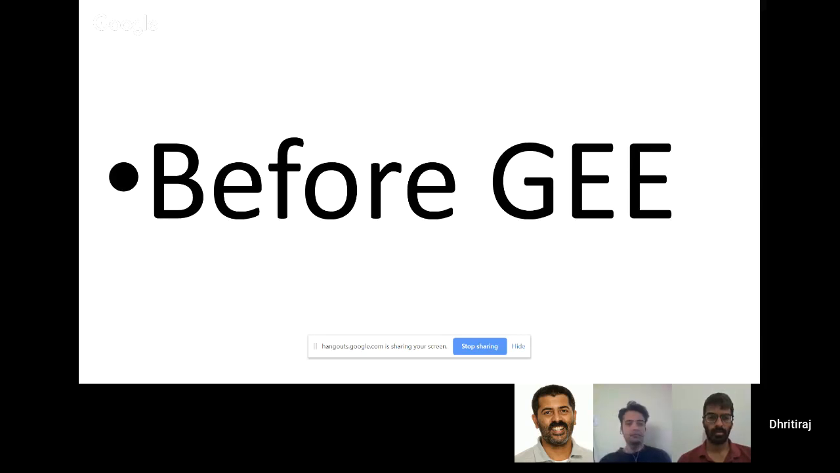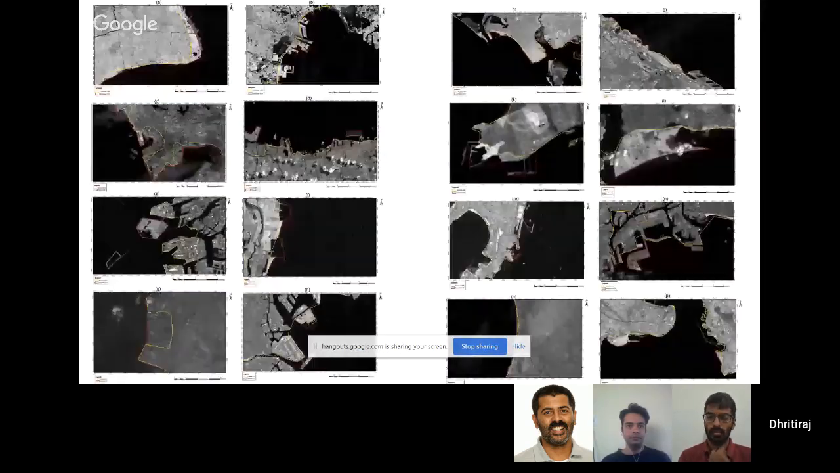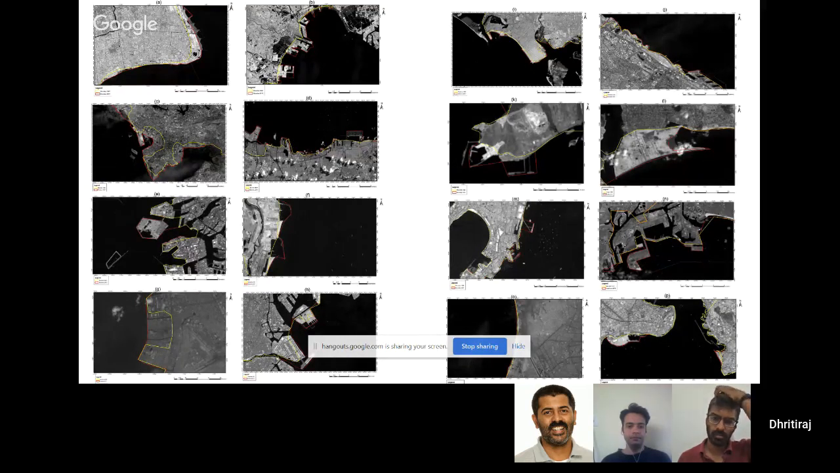So before Google Earth Engine, I worked on this paper, which is published in Applied Geography, looking into 16 megacities around the world. And this was before Google Earth Engine, and I wish Google Earth Engine was there, because the idea for me was to do a time series to look at coastal change from 1984 till 2018. But downloading so many images, and in academia you have a pressure of publishing papers as well. I had to work on this paper, so I took two satellite images to look at 16 cities.